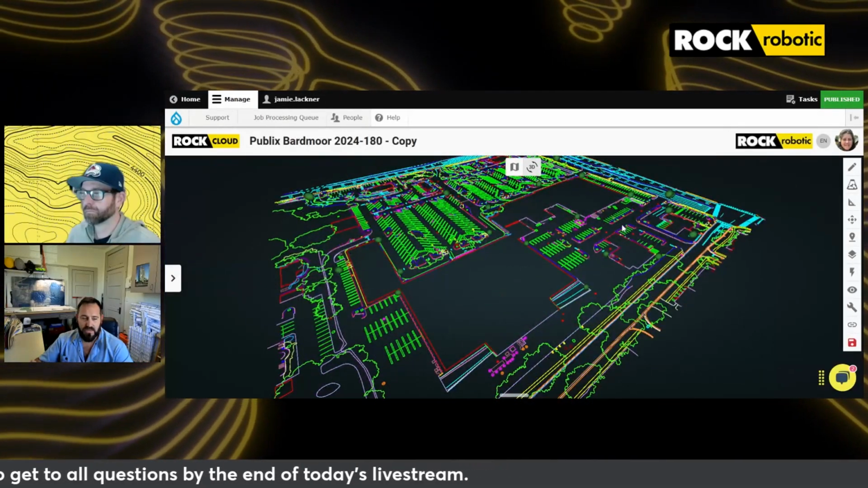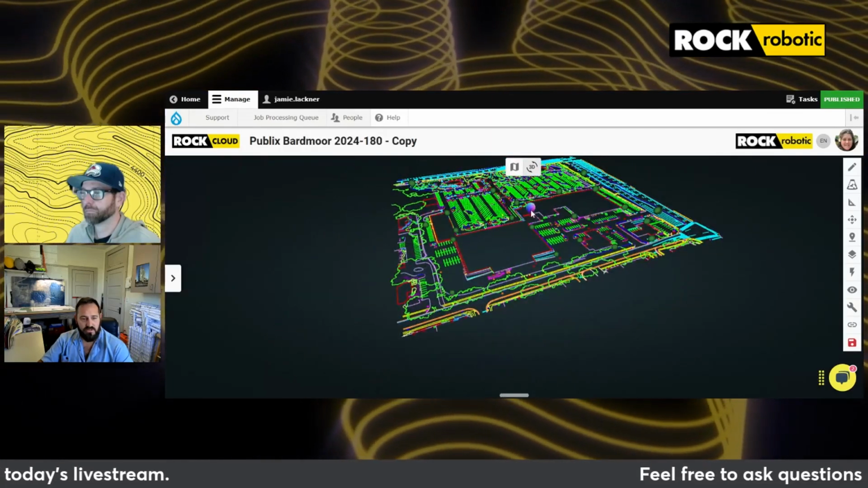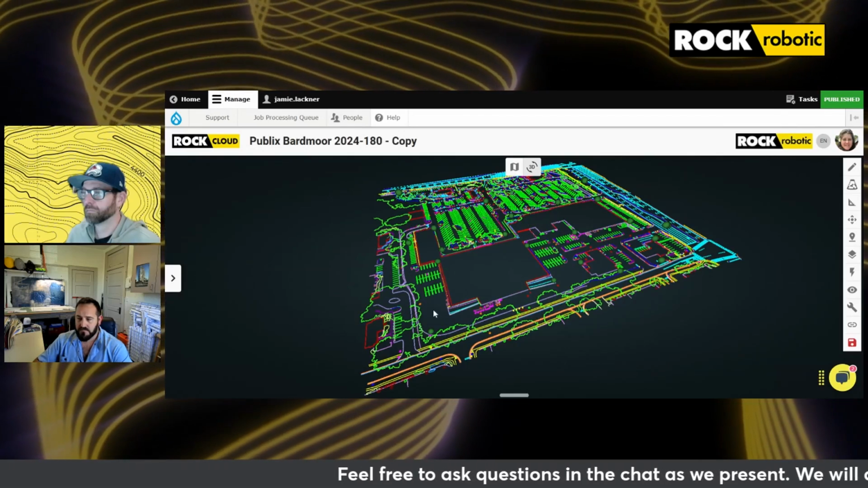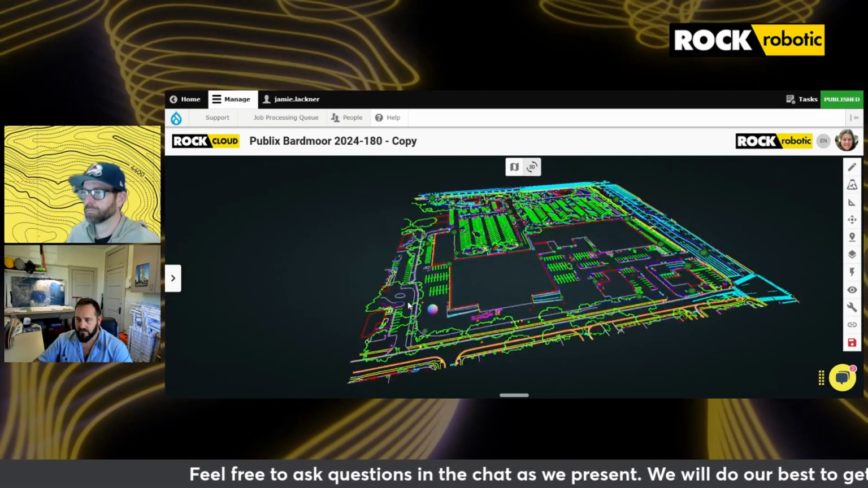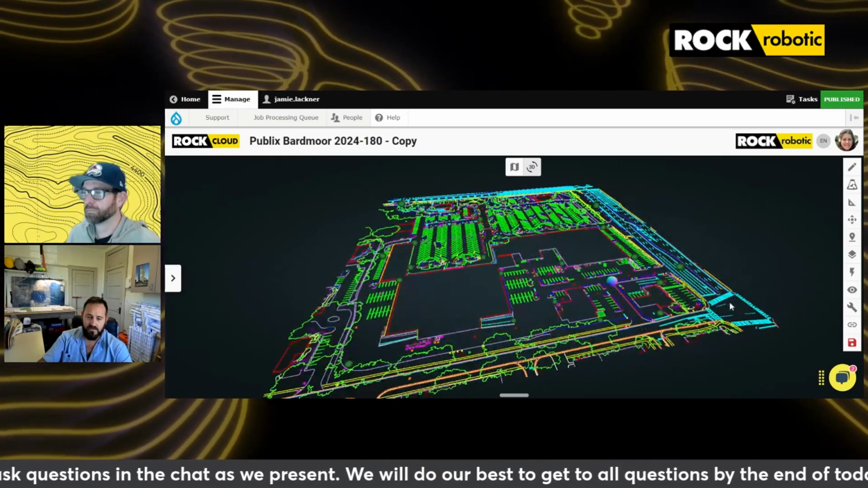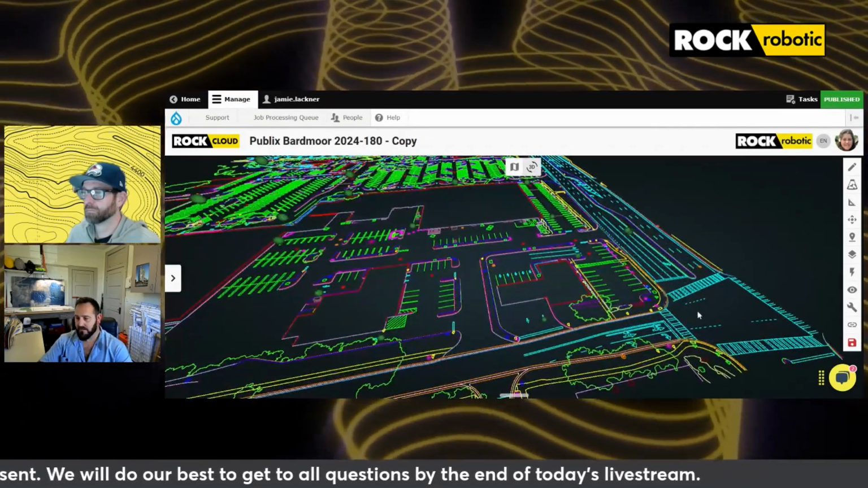We use AutoCAD to do all of our drafting. So we'll take the deliverables that you give us and we'll import those directly into AutoCAD. And we go through our own QC process and make sure that everything that you guys provide is matching the data that we have as well.